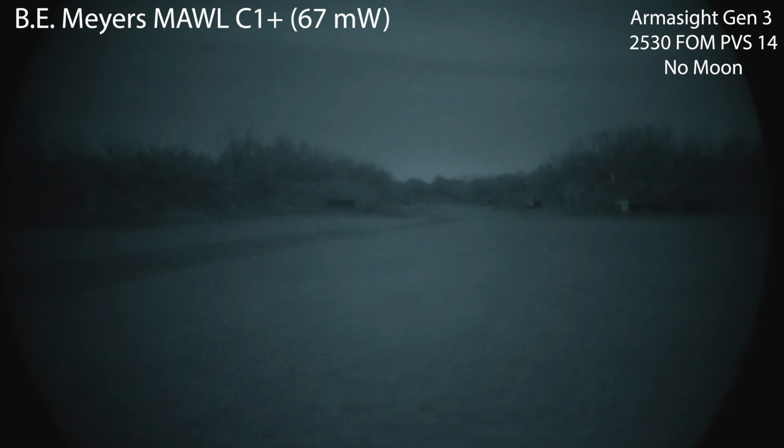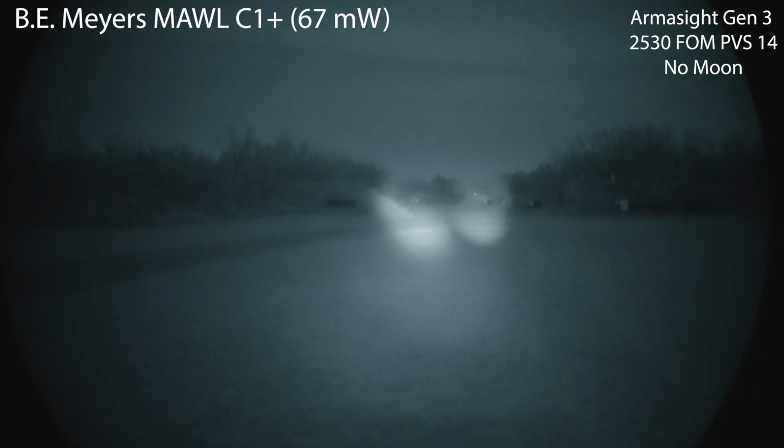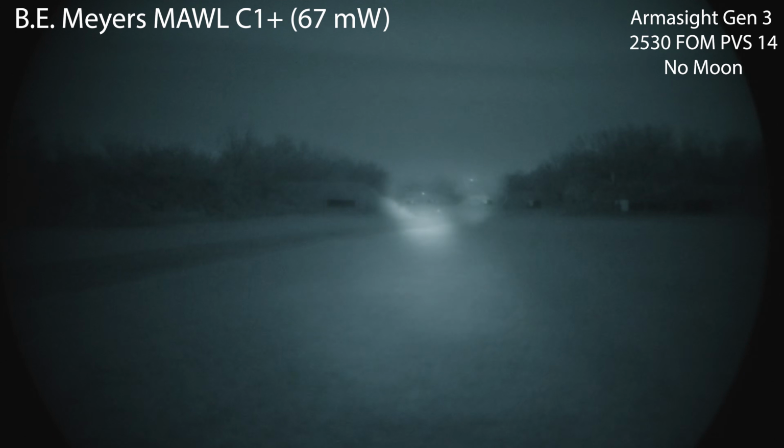the 67 milliwatt output MAWL. So there's the 67 on the right, and here is the 150 on the left. To my eye, I am not seeing a difference. So if you happen to have a more recent MAWL and it says 67 milliwatts and you think you're getting substantially less punch at the 500 yard range, I am here to tell you you don't need to worry, because these both look about the same.